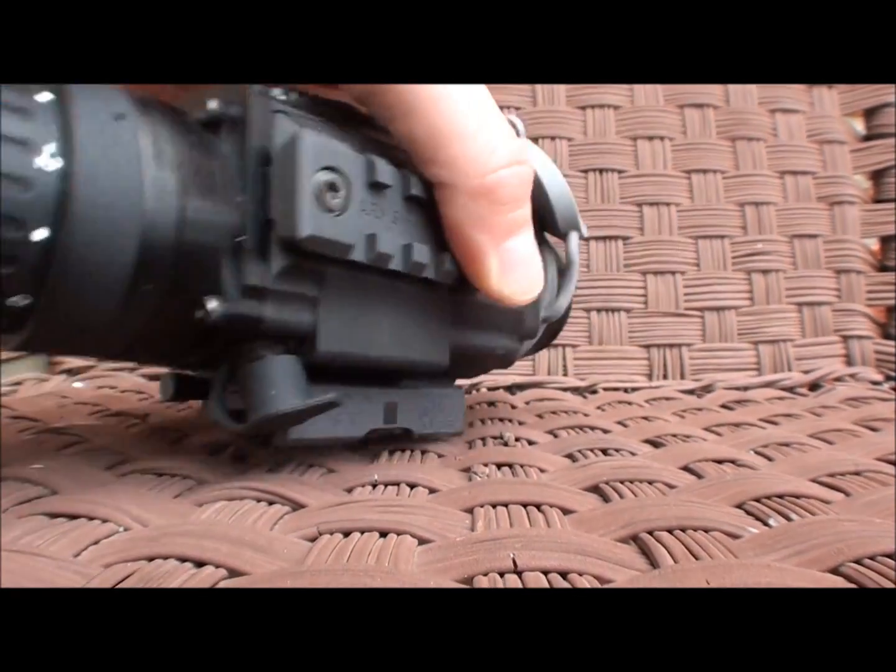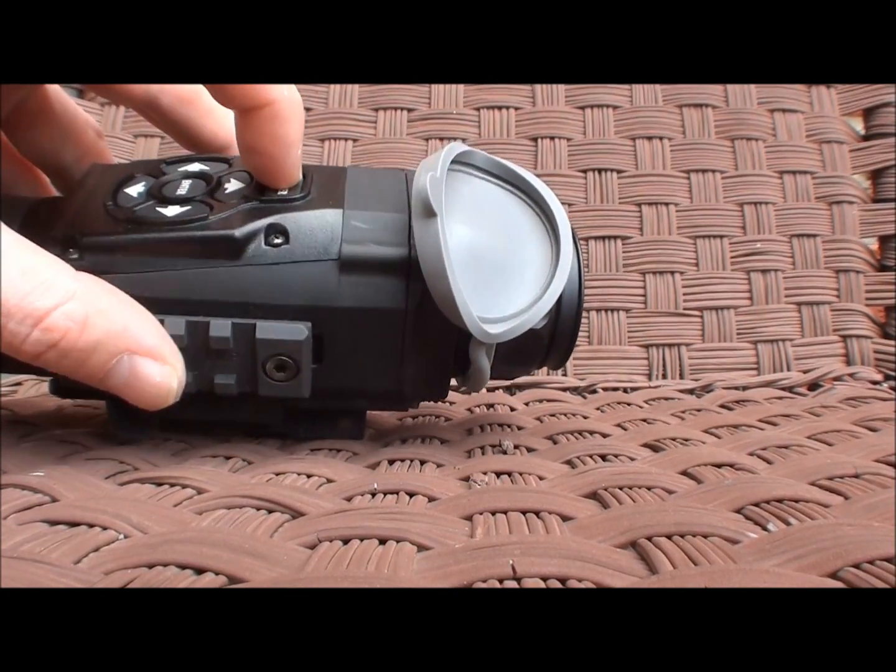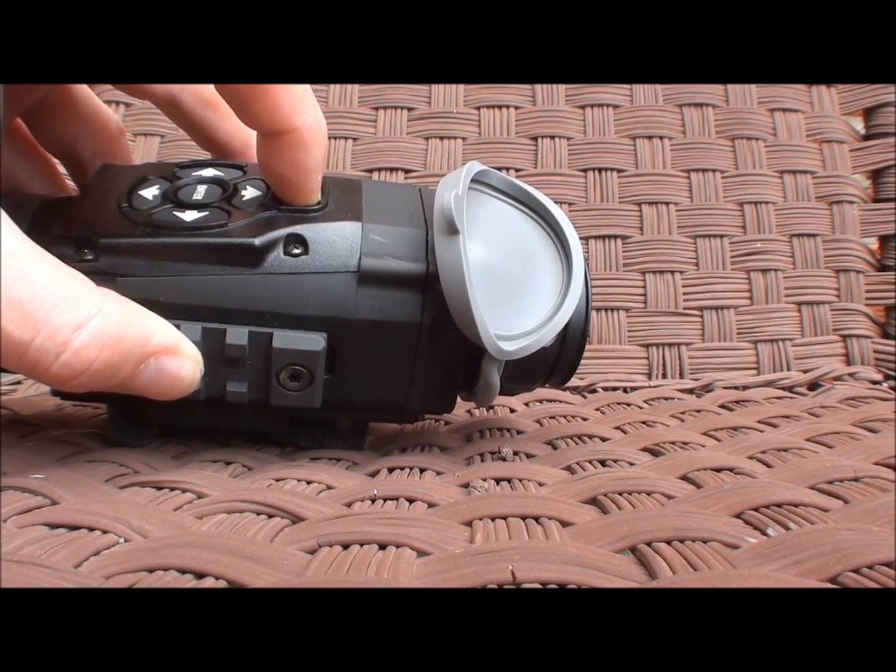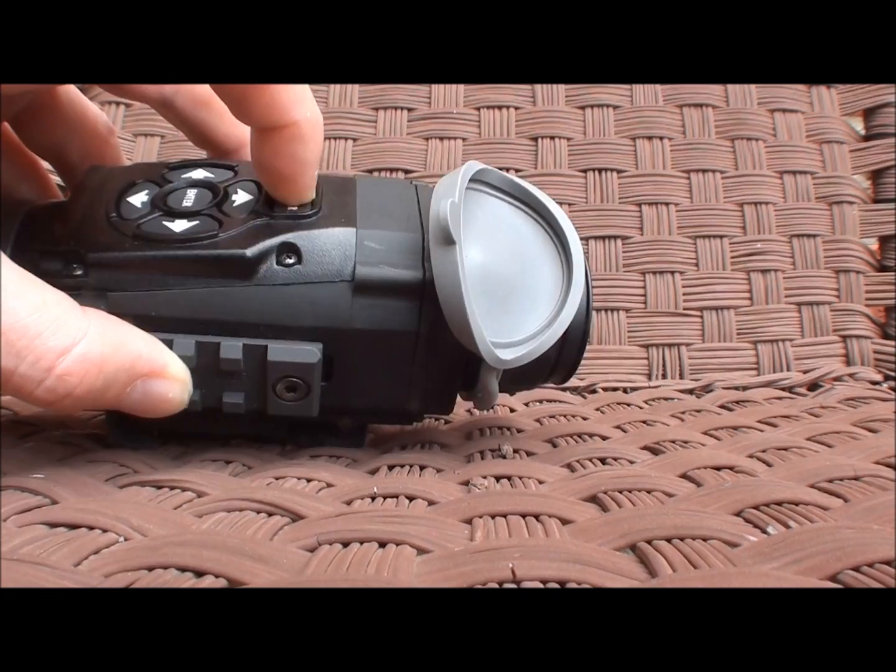So I will take you through the menuing system. Oh, and then when you want to shut down, you look inside of it and you press it down for several seconds. Then it'll have a question mark, and you keep holding it down, and then it says OK. And when it says OK, that means it's going to shut down. I'm just going to verify that. And yep, it's shut down.